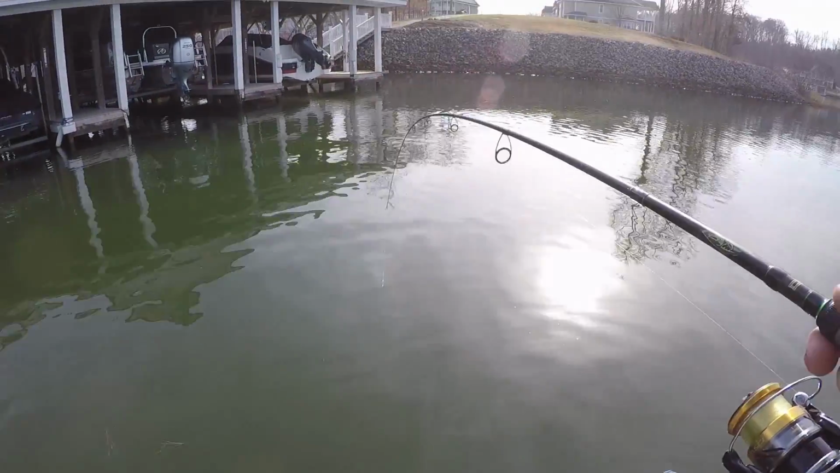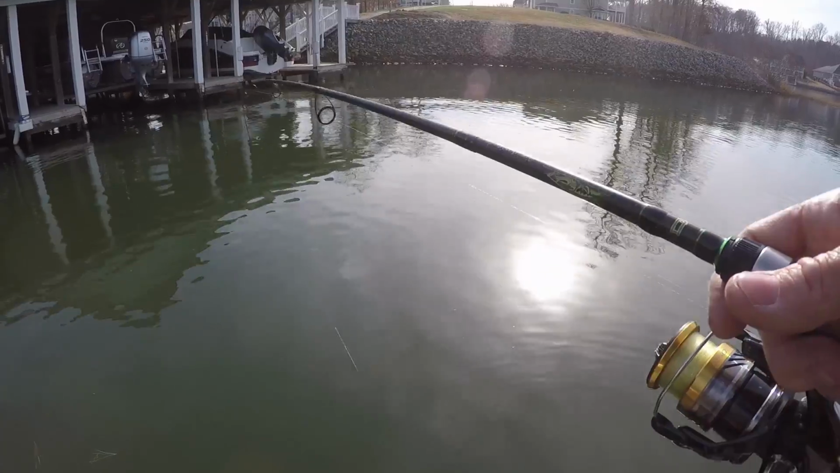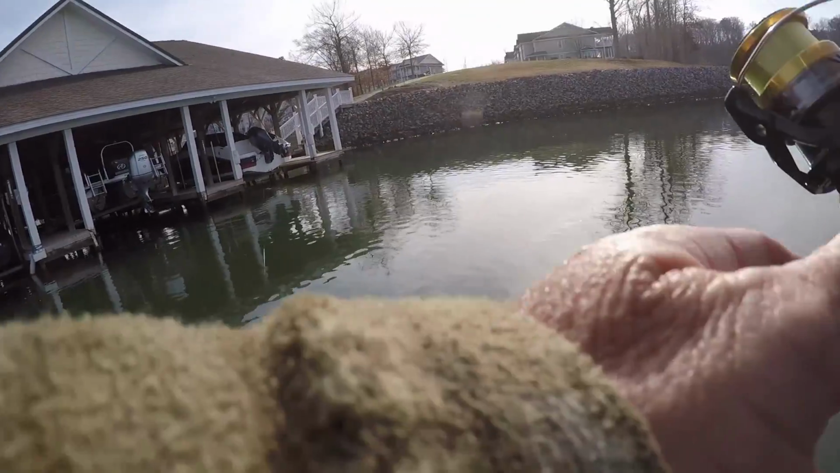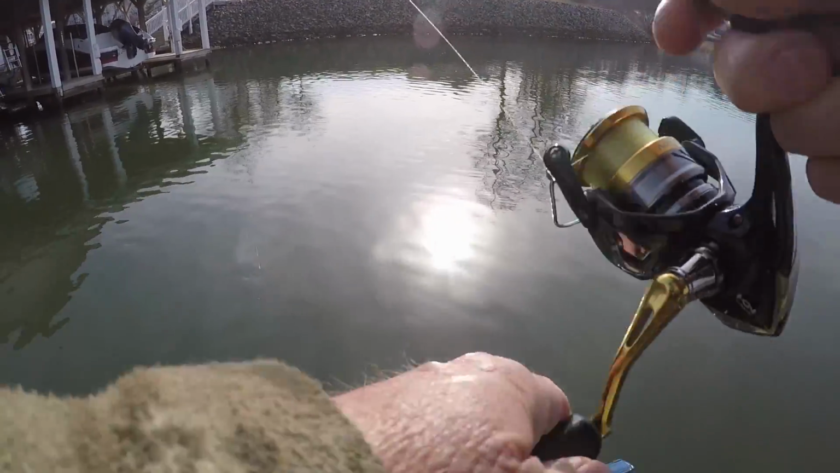I dug out one of my heavier rods today and rigged it up. Put a little bit bigger bait on, so we'll try that too. Try a couple different things today. And here's a nice fish.